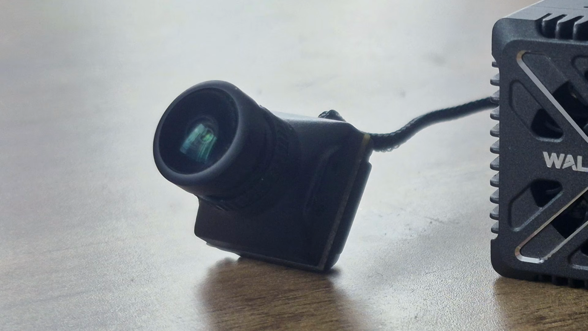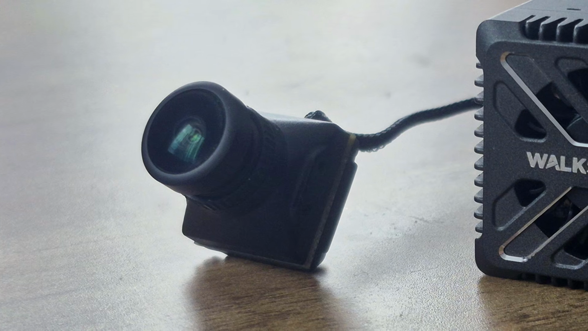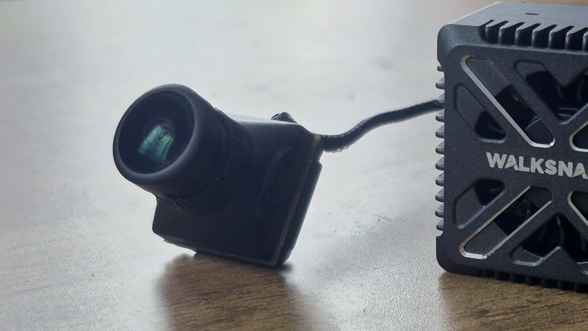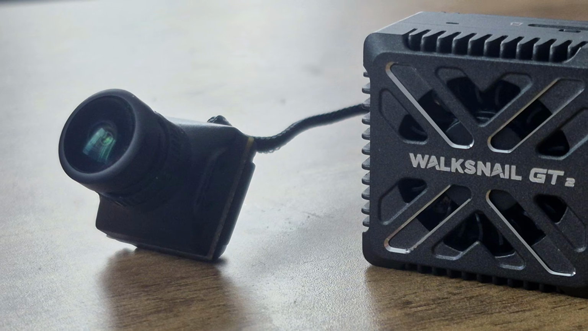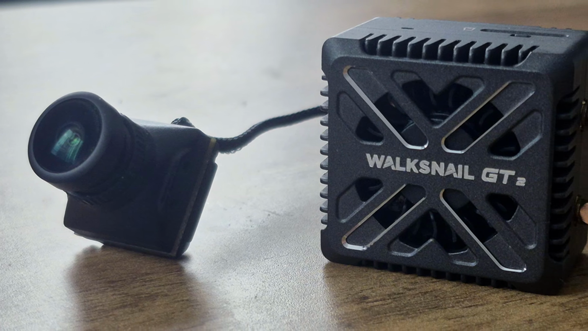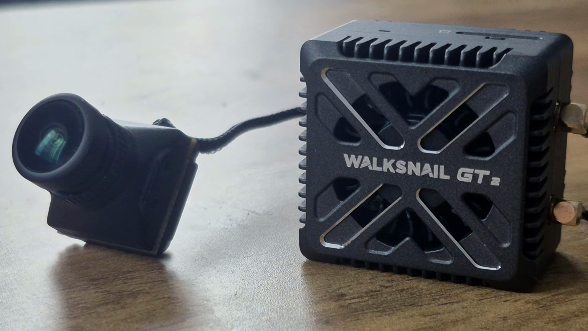But ultimately my conclusion is, at the moment at least, the GT2, whilst it is a fantastic kit for daytime flying on a really bright sunny day or even on an overcast day, very, very good kit for flying in daylight, and probably has very good range, stuff like that. Lots of good things to say about this camera combo, but it's no good for flying in the dark.